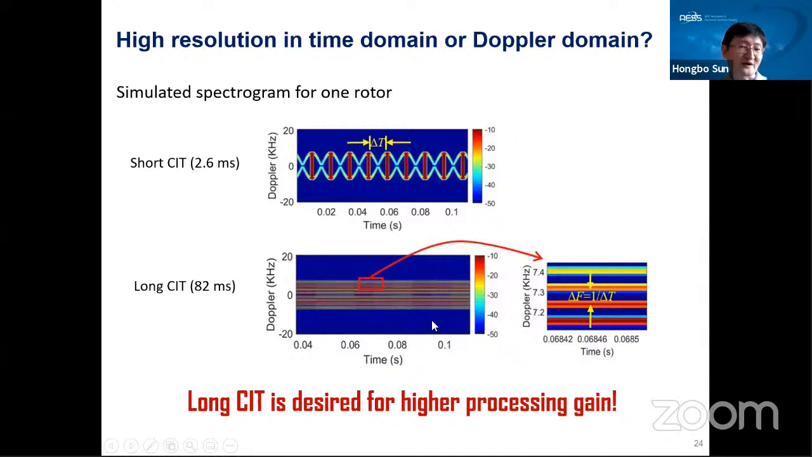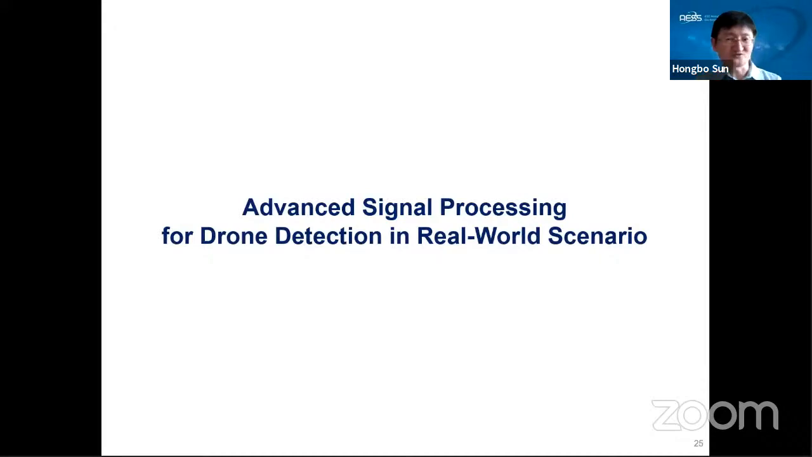With a long integration time, we will have very poor time resolution, but very fine Doppler resolution. If we see the detailed Doppler spectrum, we can see this structure. Based on the interval between the peaks, we can also derive a lot of useful information, as I just mentioned, the rotation speed and the length of the blade. But here I want to highlight that all these are just based on simulation. In the real-world scenario, it's not like this.